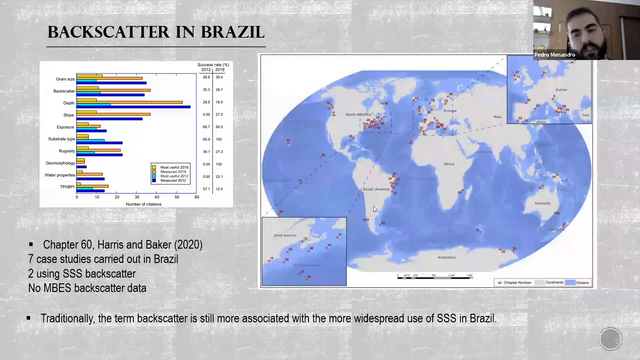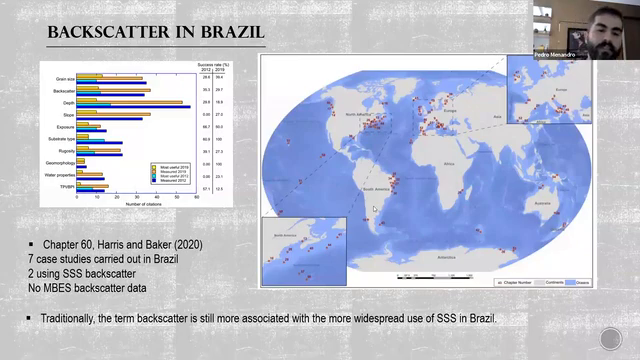Now, bringing the focus to Brazil. Although the GeoHab Atlas and the Harris and Baker book point out that backscatter is one of the most collected and useful data, in the Brazilian case studies in this book, we have 7 chapters, and just 2 use backscatter, and these 2 use side-scan sonar backscatter. So traditionally in Brazil, the term backscatter is still more associated with the more widespread use of side-scan.